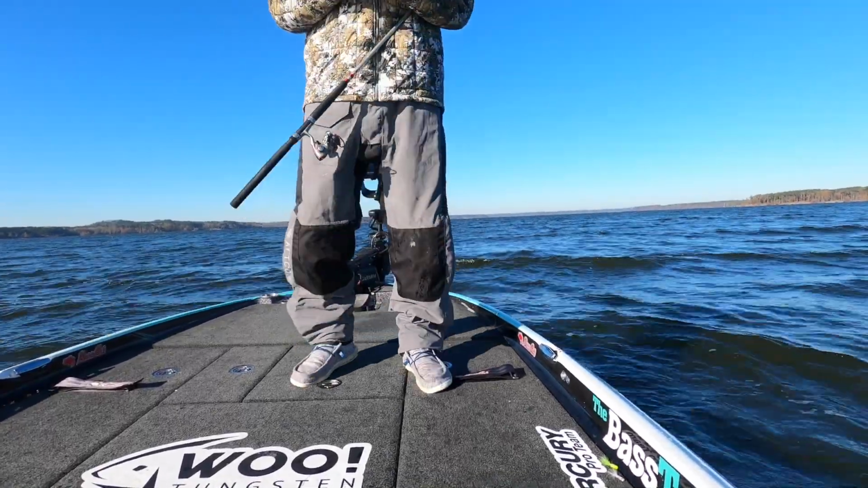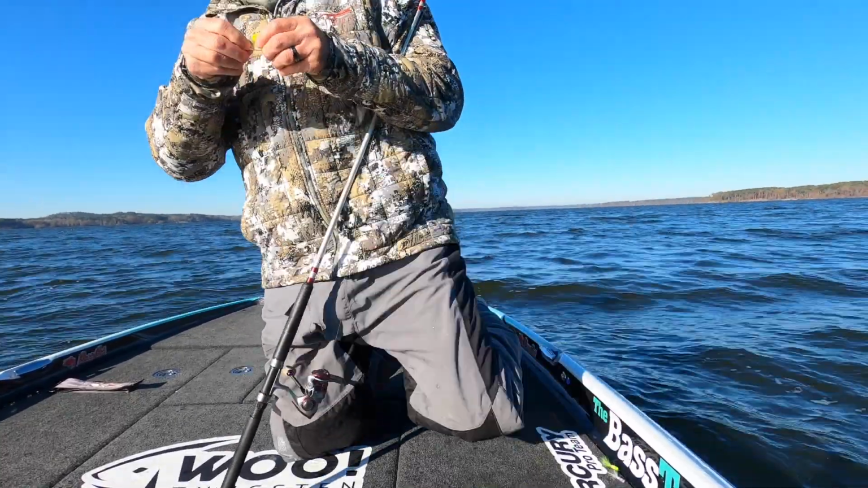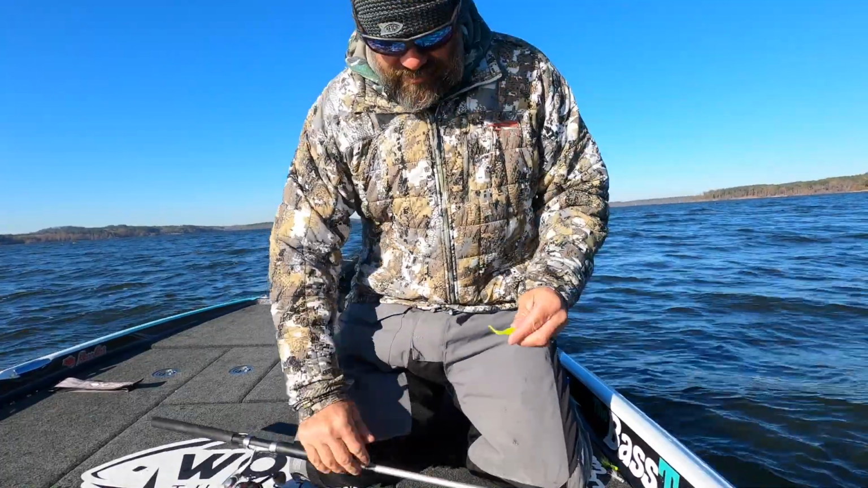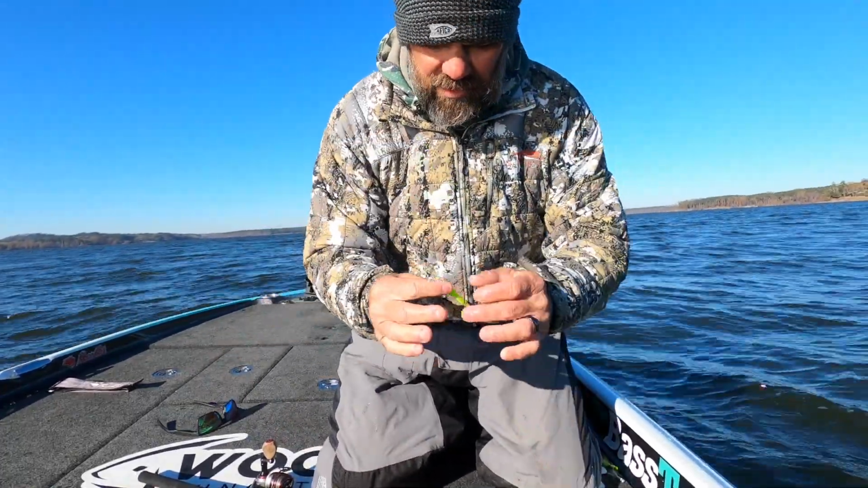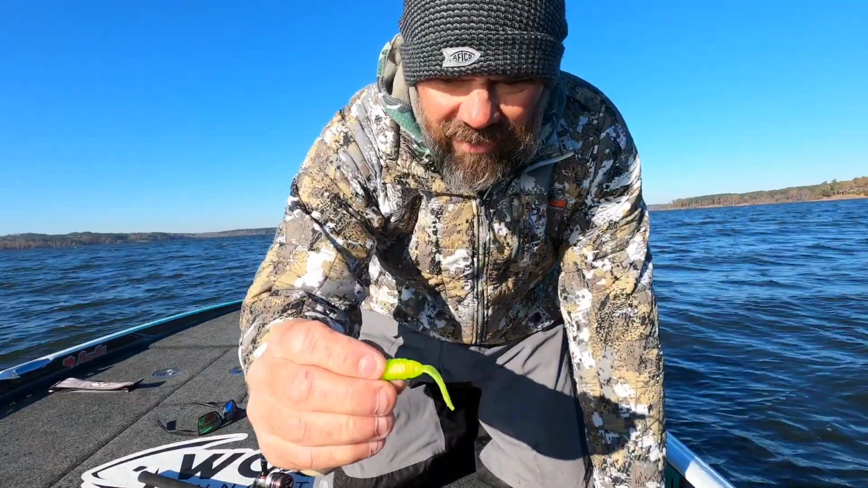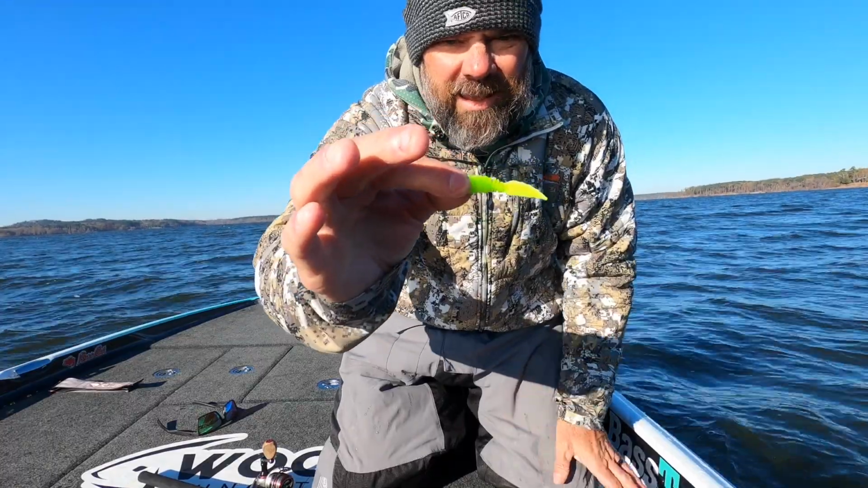Got something cool. It's a bait. Alright, take it off here so you can see it. It's the Afterburner bait. It's my signature series bait through Jenko Fishing. It's got a segmented tail right here. I've cut the tail so it'll wobble. I'm actually rigging this thing like a minnow.